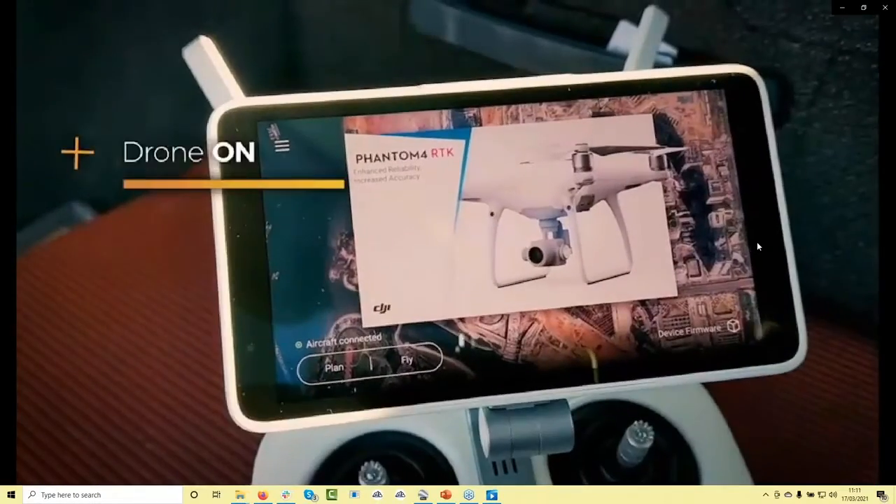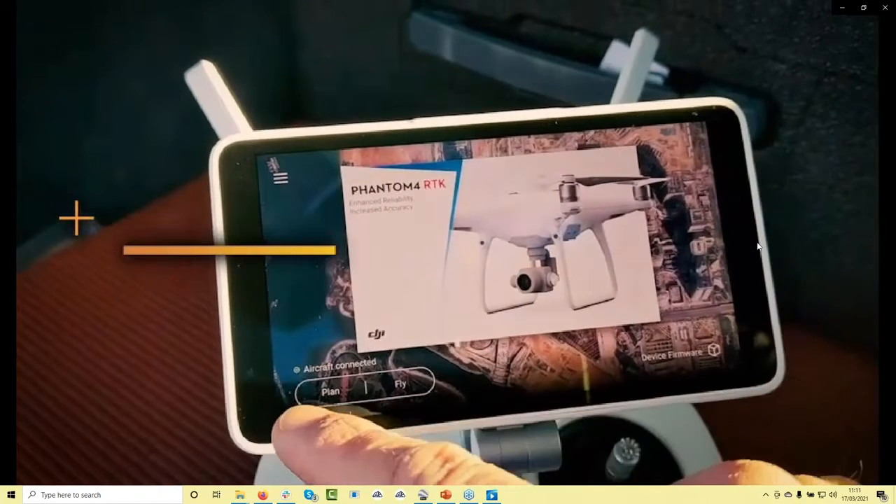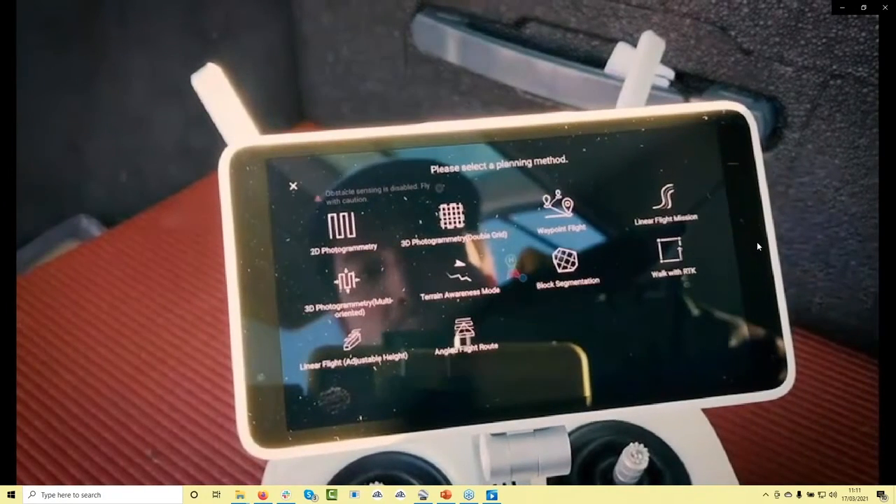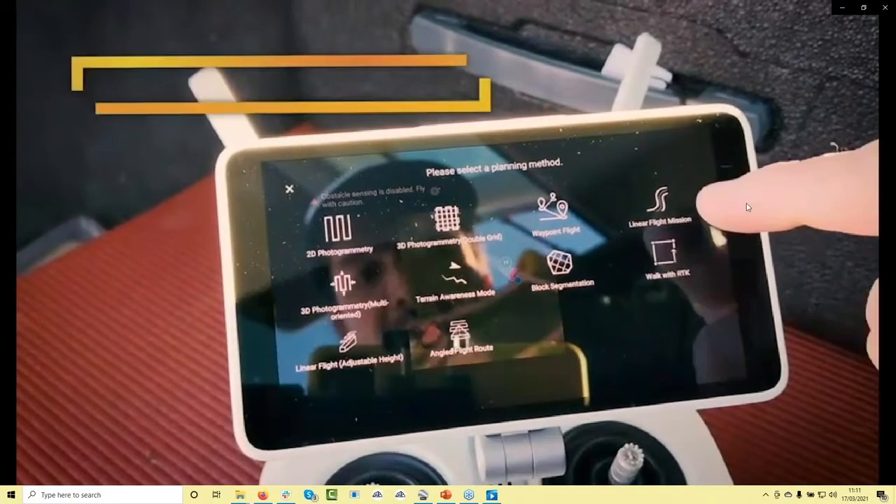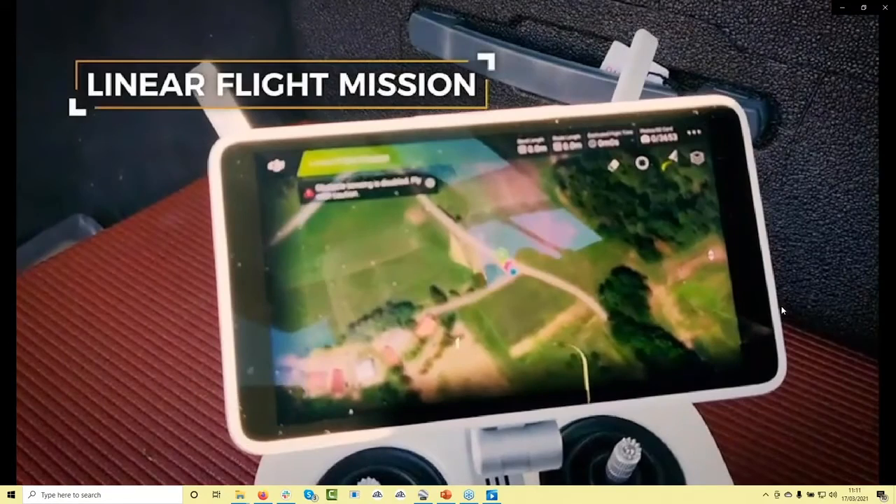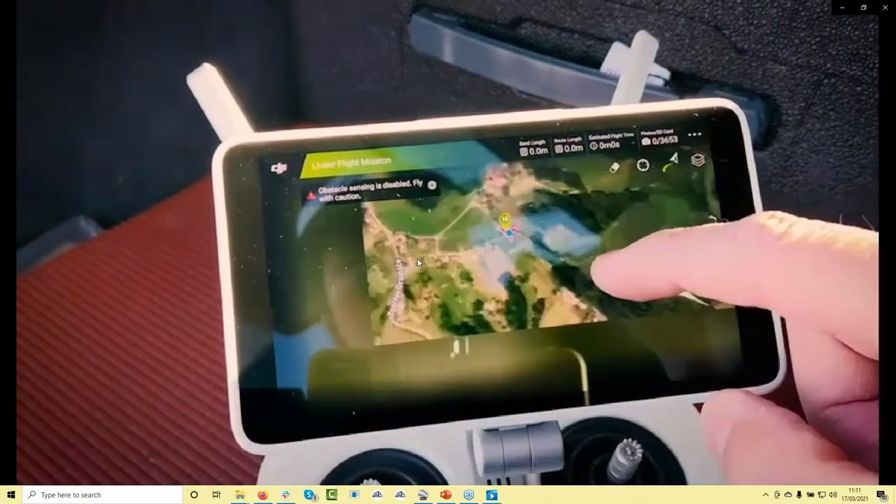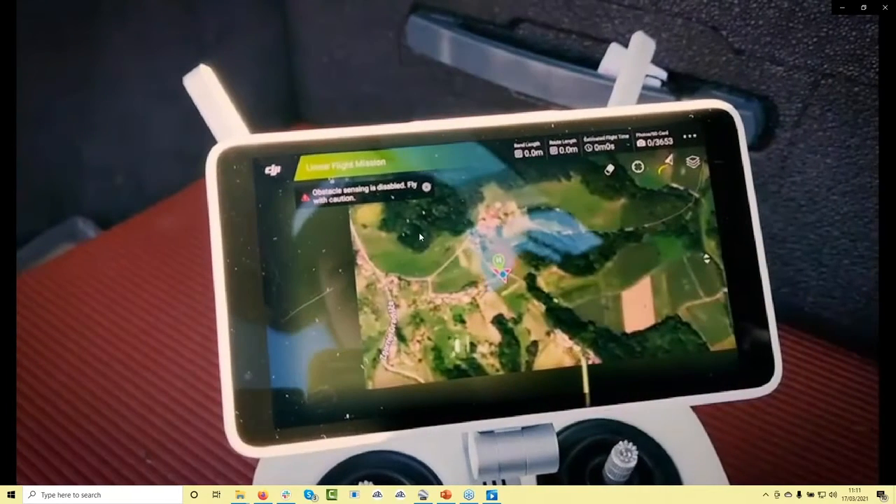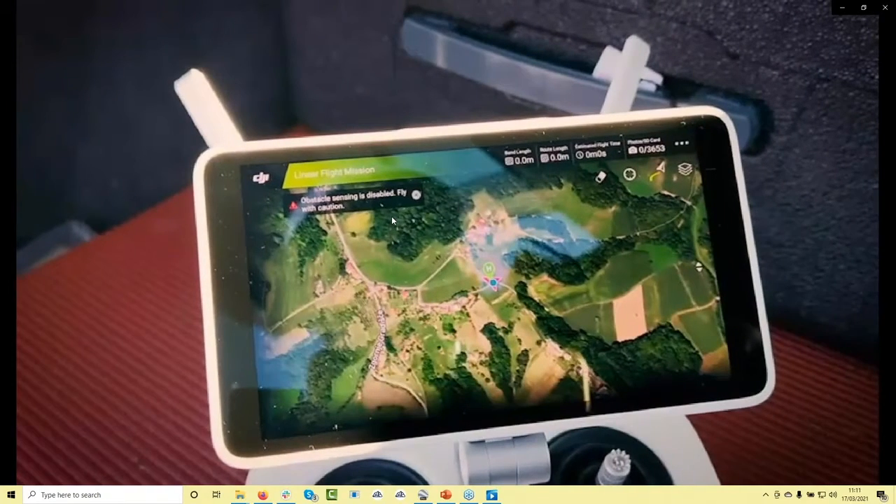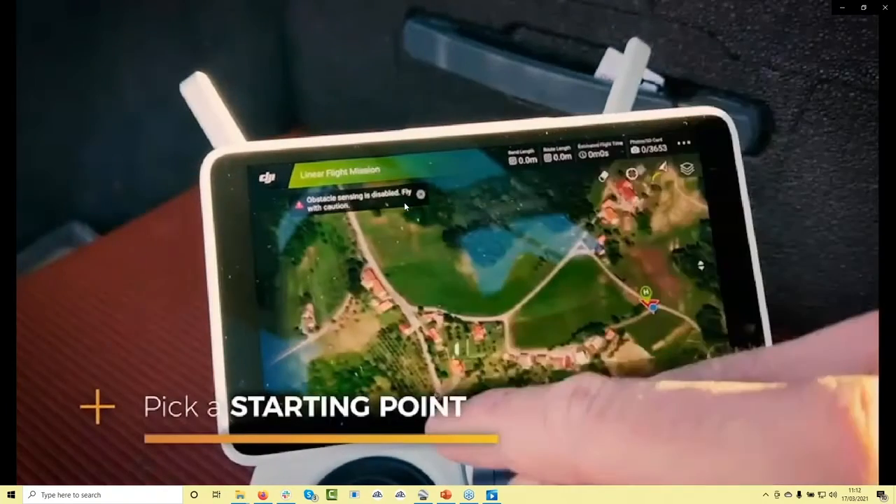Okay, the drone is on, the RC is turned on, and I will go to plan mission. Because we are mapping a road, we will select linear flight mission, and on the back screen you can already see our map, some kind of global orthophoto based on which I can plan my mission. And I just need to place my starting point.